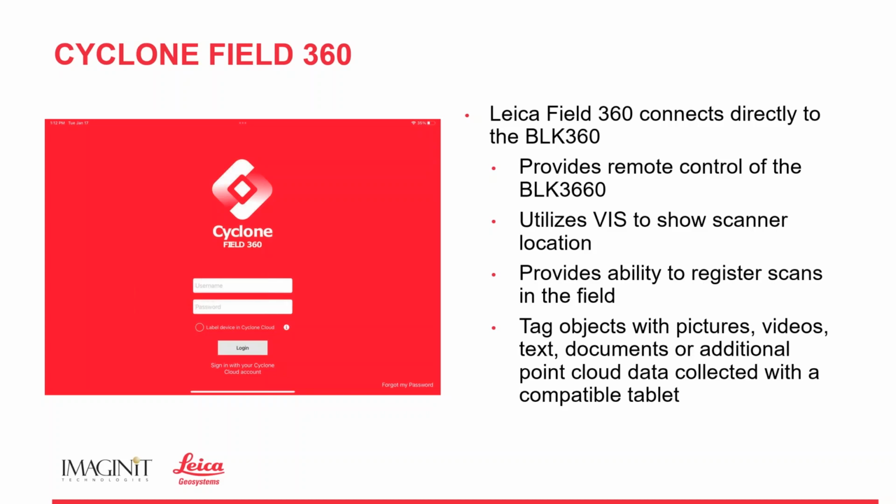Okay, we can create what we call geotags with pictures, videos, text, documents, and even if you have a mobile device that has the ability to collect 3D data, for instance, I have an iPad Pro where I can use the LiDAR sensor on my iPad Pro to collect more point cloud data.